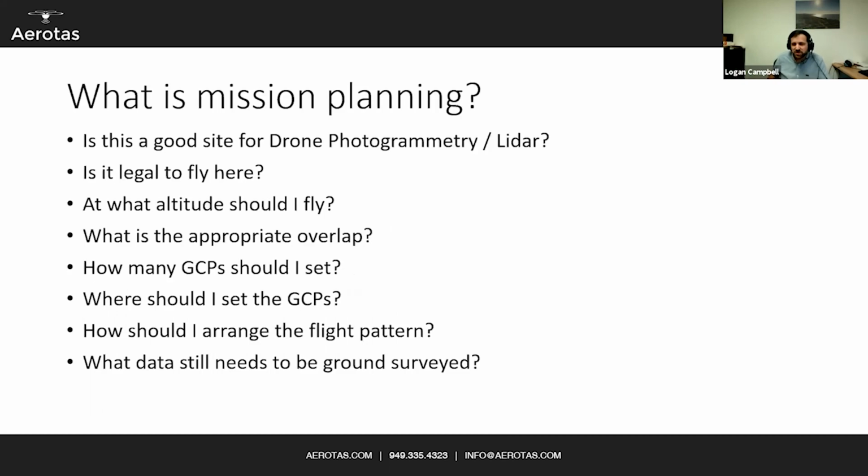But first, let's talk just briefly, what is mission planning? Mission planning, as I said before, is asking some basic questions like, is this a good site for drone photogrammetry, or is it a good site for LiDAR? Is it legal to fly here? What altitude should I fly at? What's the appropriate overlap? How many ground control points? Where do I set them? How should I arrange the flight pattern? And what data still needs to be ground surveyed?